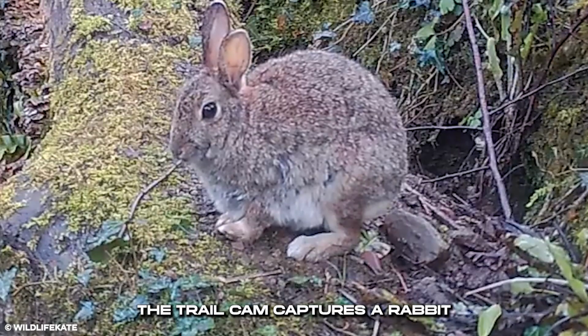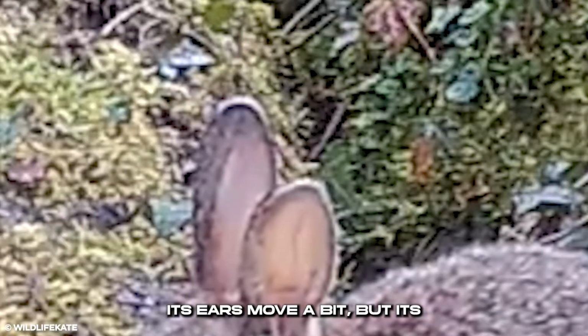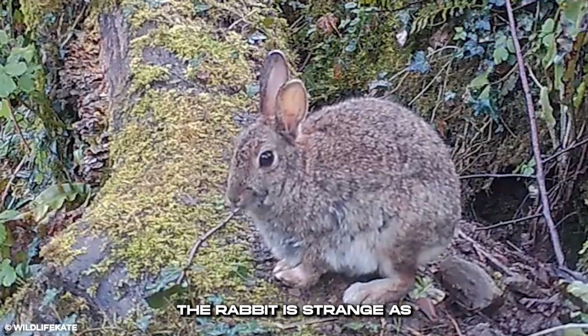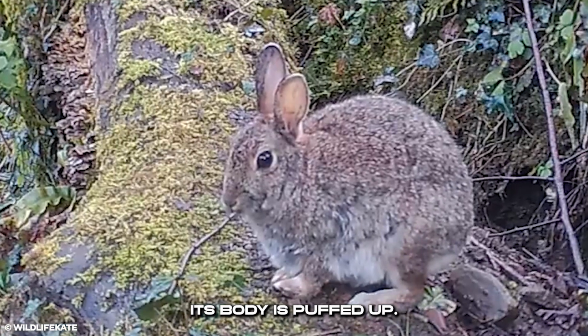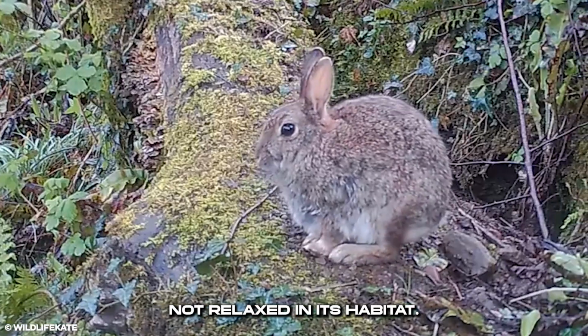The trail cam captures a rabbit staying still on a log of wood. Its ears move a bit, but its eyes look dead and empty. The rabbit is strange as its body is puffed up. It holds itself tightly, not relaxed in its habitat.